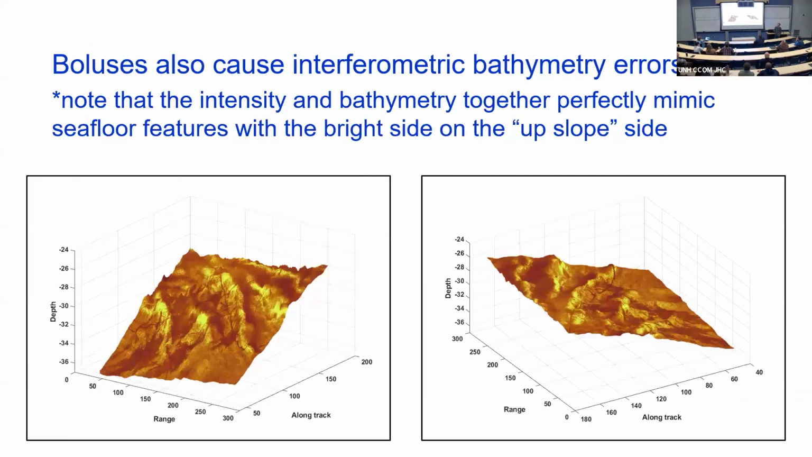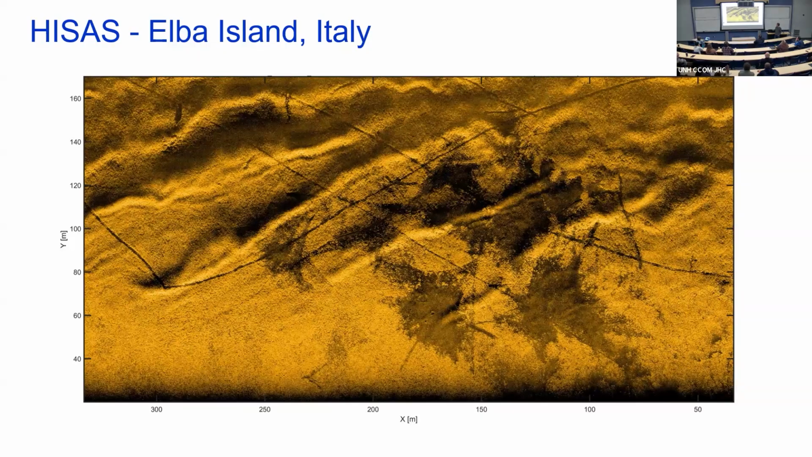Tony, what's the water depth of that? I don't remember exactly, but these are all sort of 30 to 50, 60 meters.